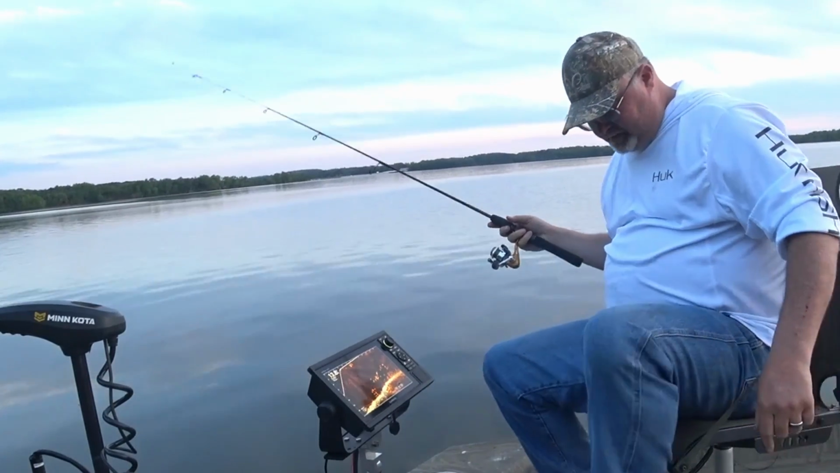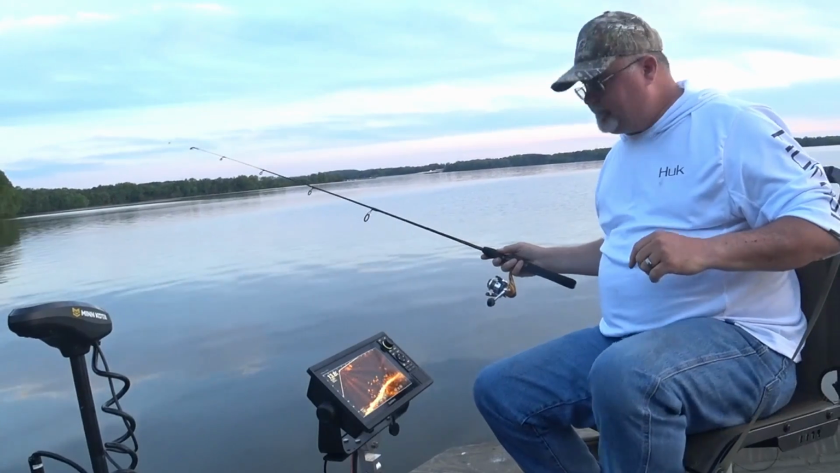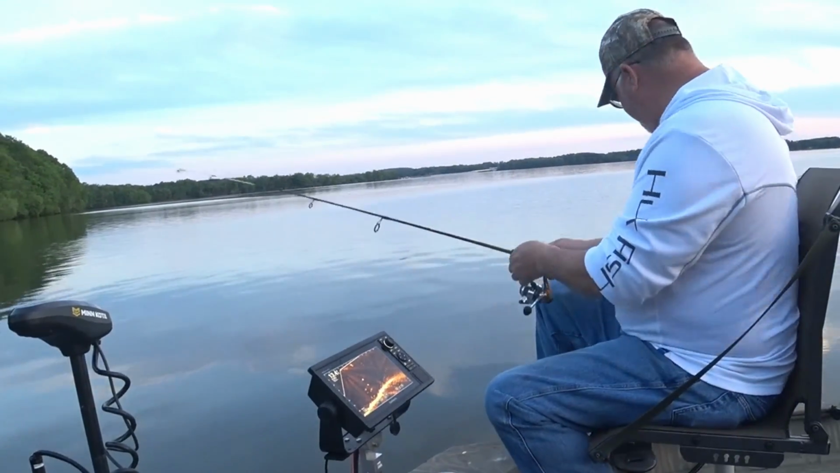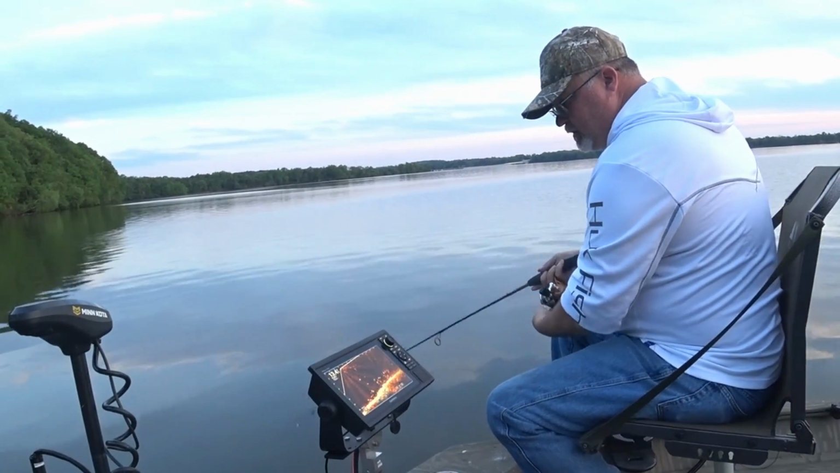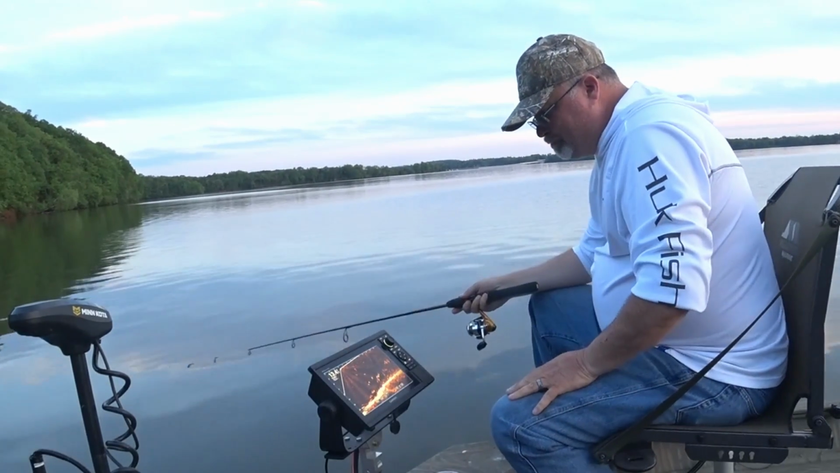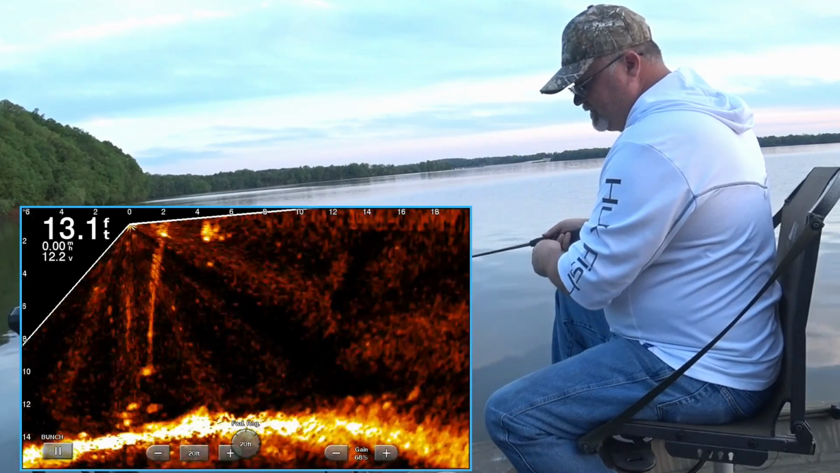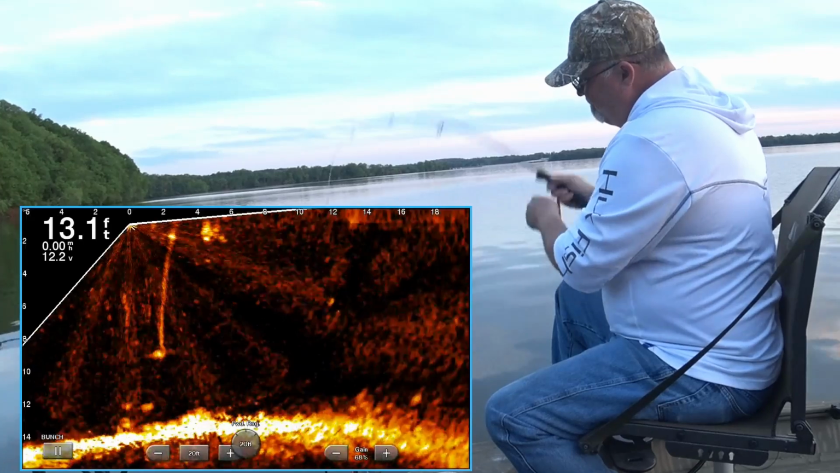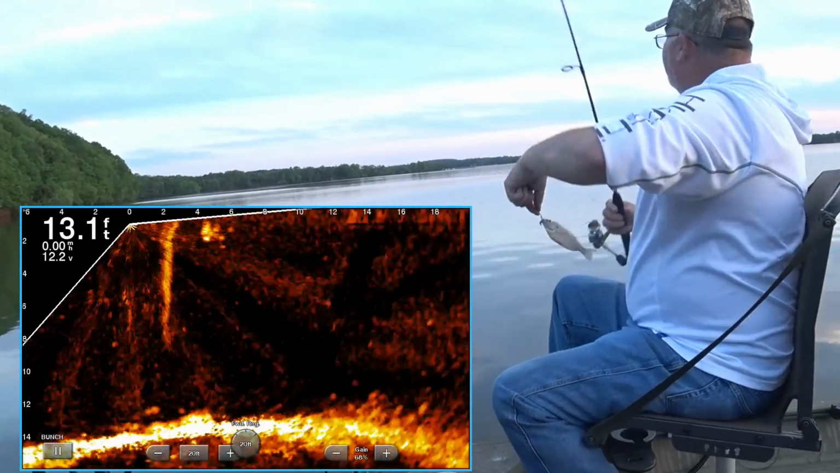Actually got some more fish right here. I'm just gonna change over a little bit. Yeah, I needed a couple more hours. There comes one right there. See if he takes it. There he is. Dinks.